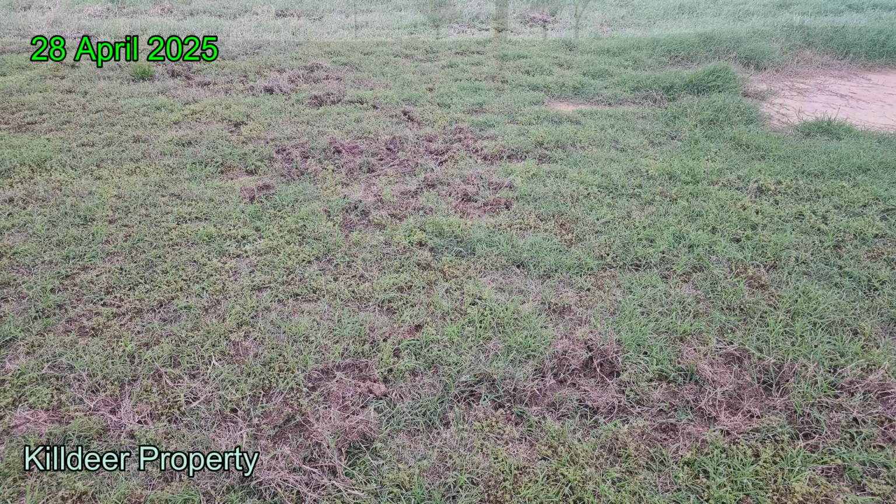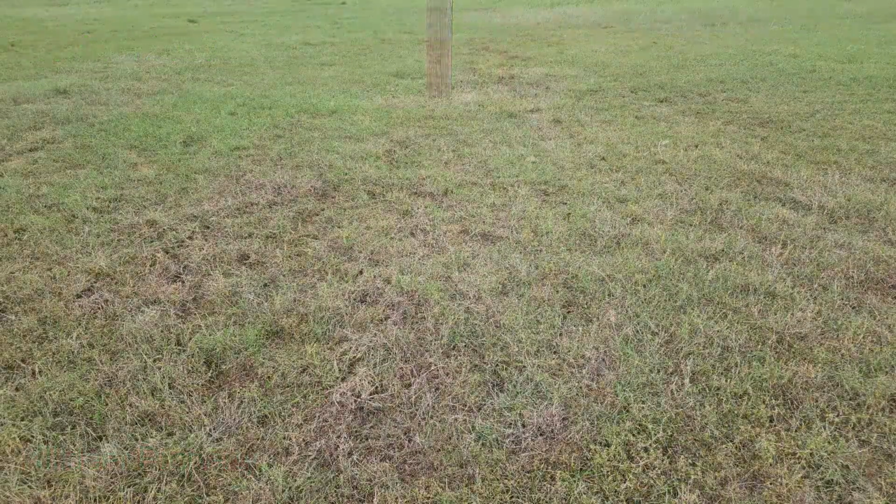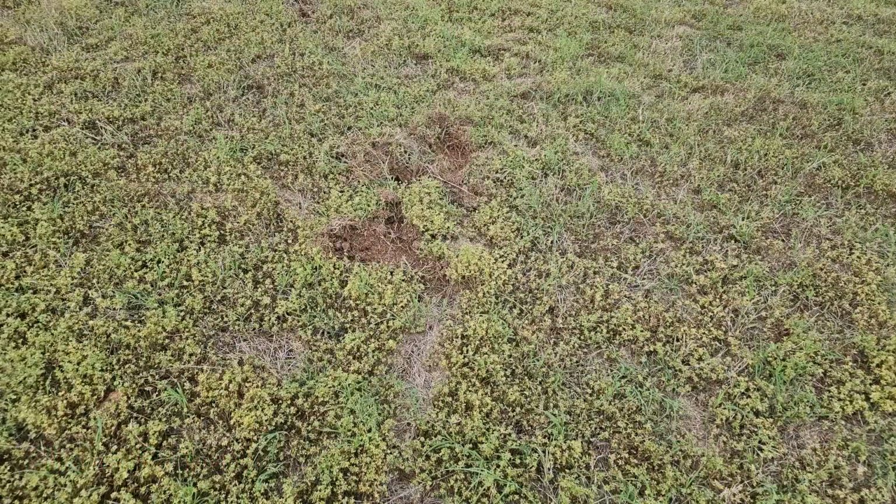Well, I know it's been a while since the last video, but we've had a lot of rain. I've had trouble getting in and out of properties, and so I haven't been hunting as much. This property landowner called. Hogs had hit him the previous night.